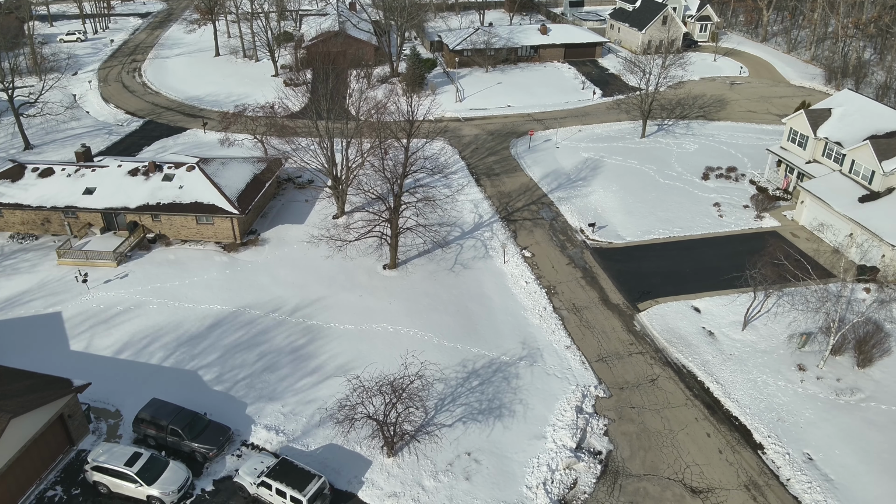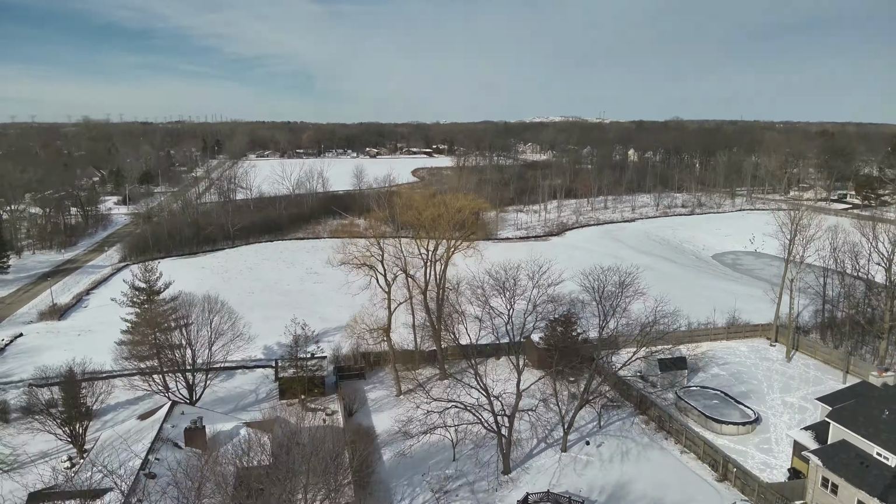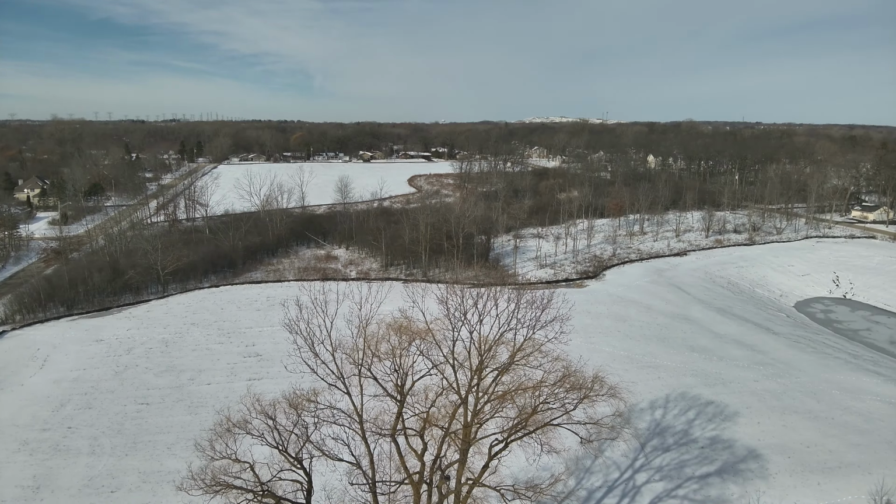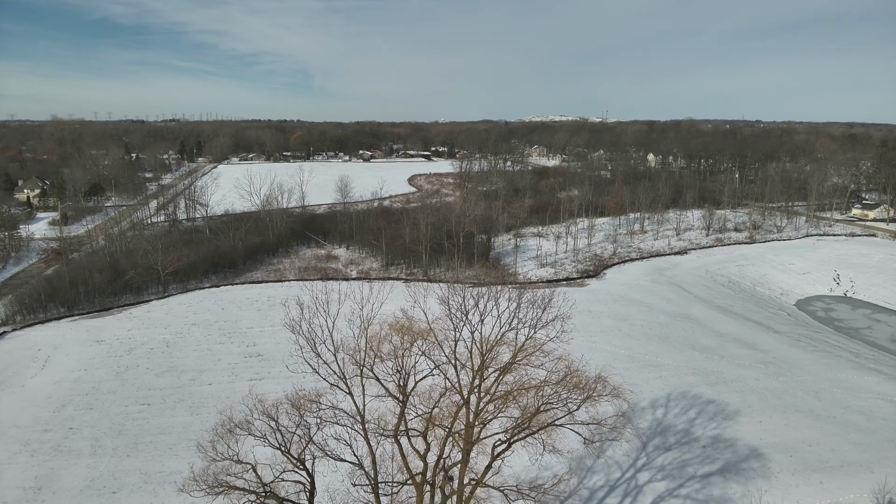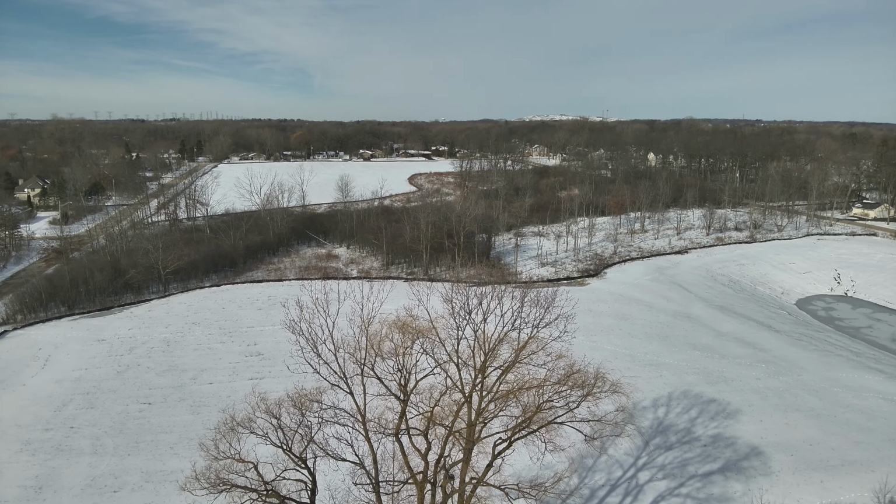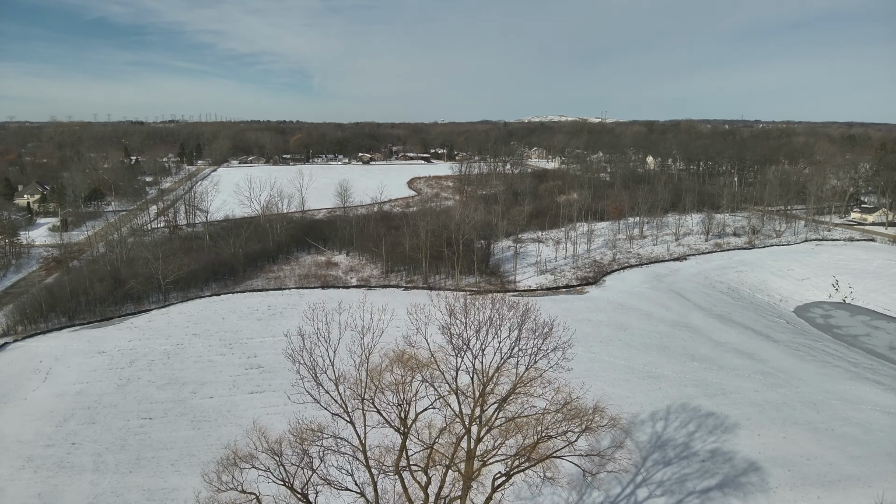You'll be able to see what actually happened. In the beginning of the video, you saw a gray minivan come into the neighborhood, and that's actually my neighbor's grandchildren. And you can maybe figure out why it's important to think about that once you see what I discovered on this mission.